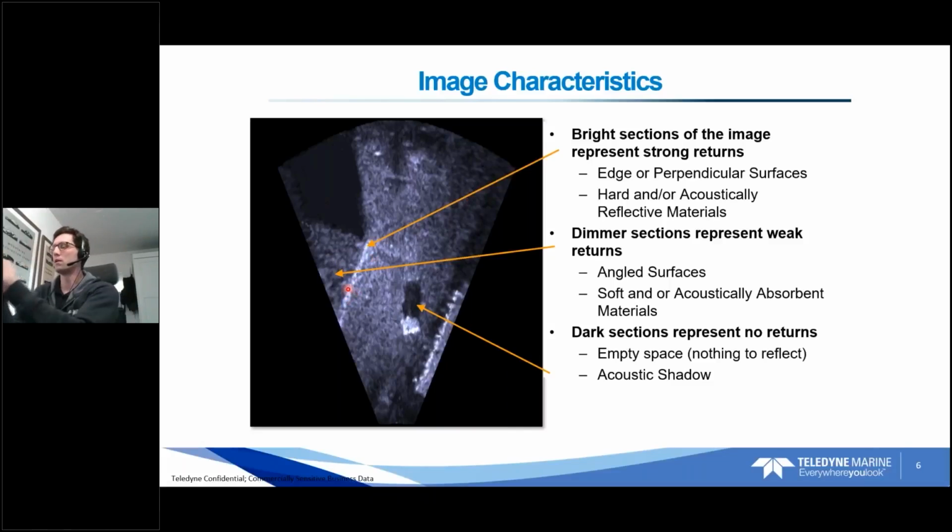If we have a perpendicular surface, more of our acoustic signal is going to be returned directly to the sonar. If we have an angled surface, more of it's going to be reflected away. And then dark sections, much like light, is just a shadow. It's a place where we're getting no returns at all, usually because there's an obstruction between the sonar and that area, creating that shadow. So very much the same as you would see with light.